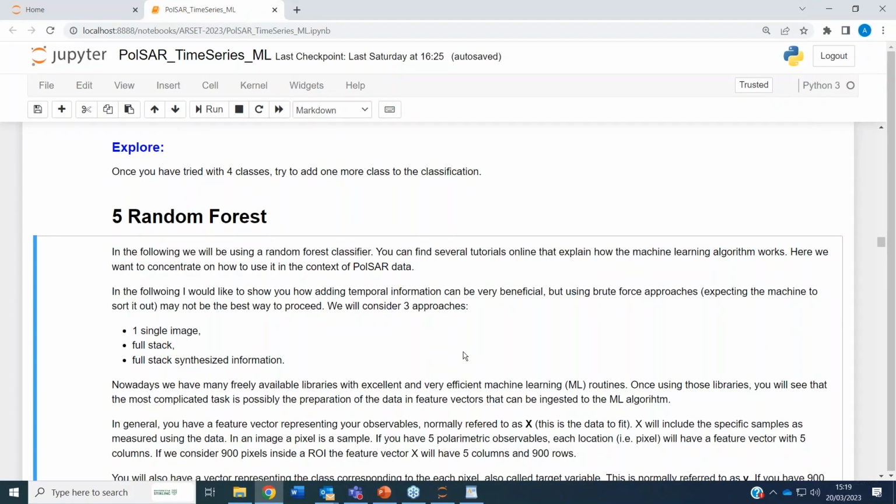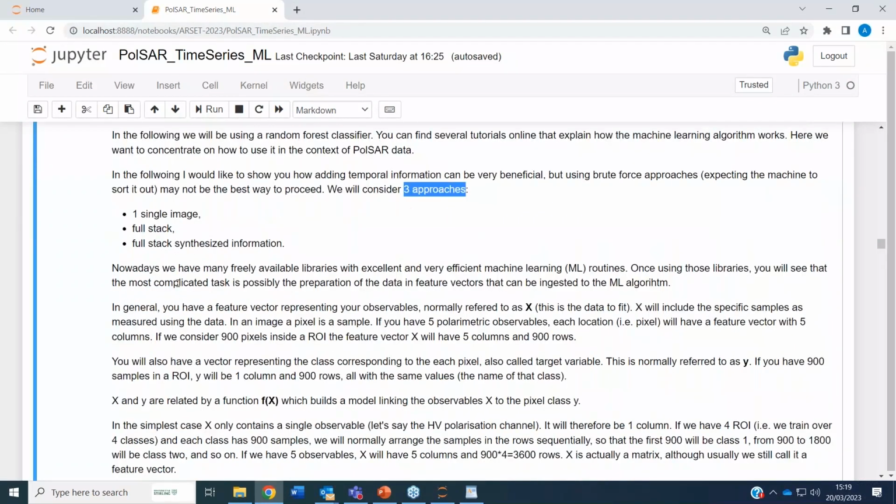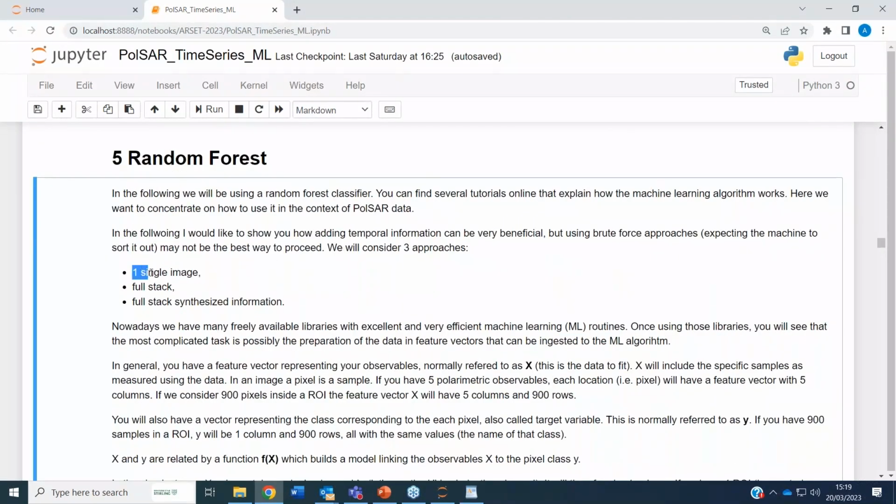The next bit of the script deals with the random forest, and you will see we approached it in three different ways. In the first approach, we select one single image inside the full stack of images. So we have 19 images.